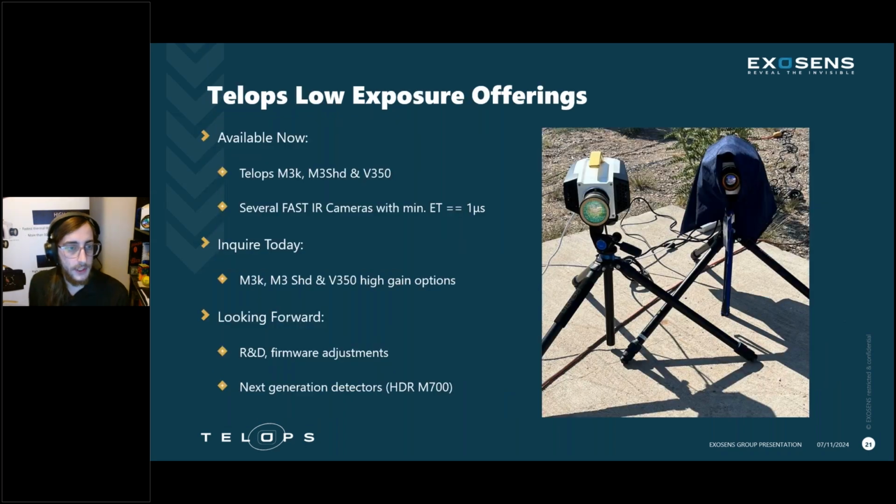So finally, a bit of a conclusion here. Available now, the M3K, the M3S HD, and the V350 all have 1 microsecond exposure or less off the shelf. We have several IR cameras, others included, that have that 1 microsecond exposure specification. You can inquire today about high gain, low well depth options for the M3K, the M3S HD, and the V350. Those are things that our engineering team can work with you on. And looking forward, we are actively working on R&D, firmware adjustments, that multi-point calibration I talked about, and we will look to explore what is possible with our next generation detectors, like the one in the M700 HDR.